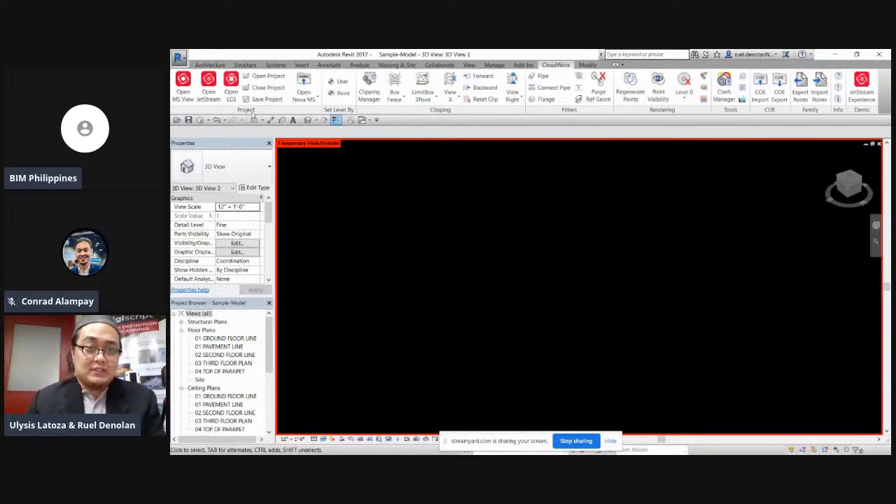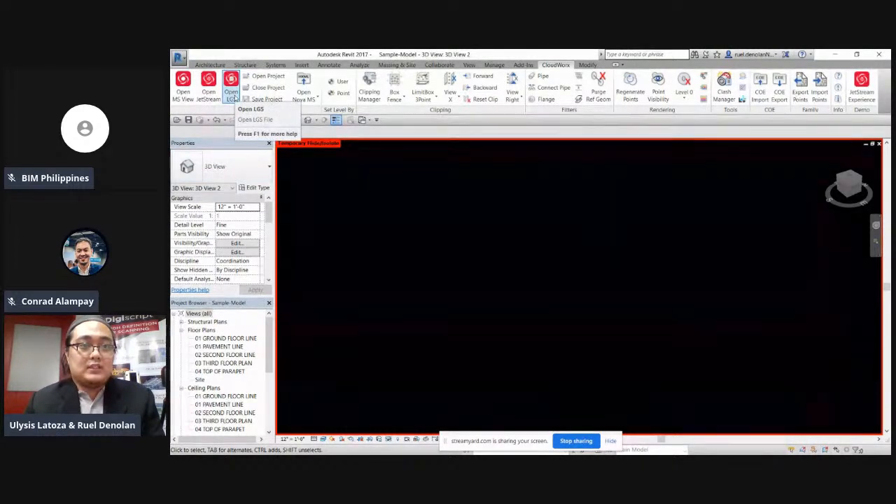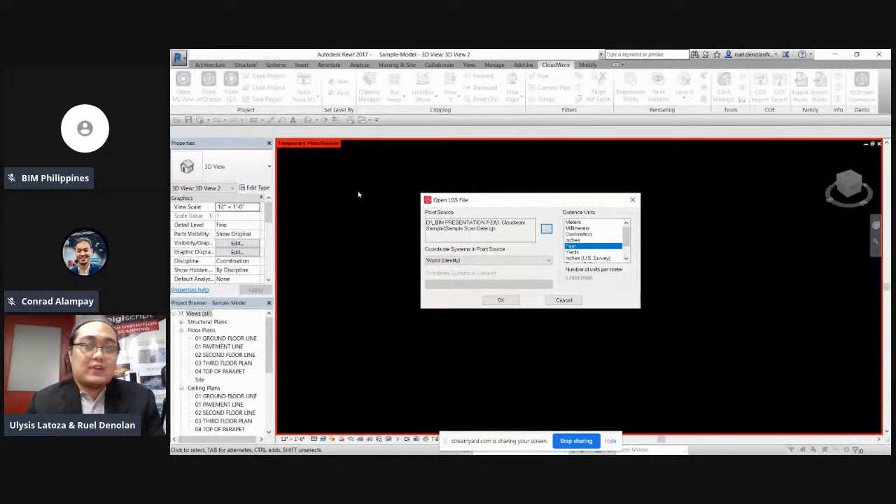So again, this is what we call Cloudworx, with X, letter X sa dulo, Cloudworx. So we have Cloudworx for Revit and Cloudworx for AutoCAD. So basically, Leica Geosystems is an official partner of Autodesk. So madaling mag-connect si AutoCAD at si Revit kay Cloudworx. So now I'm going to open the LGS file. LGS file basically is the point cloud data file, yung format niya, kumbaga.